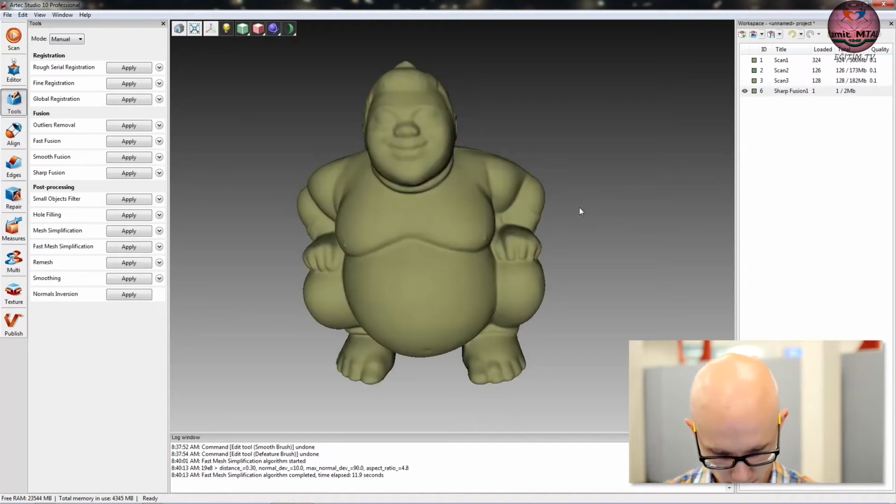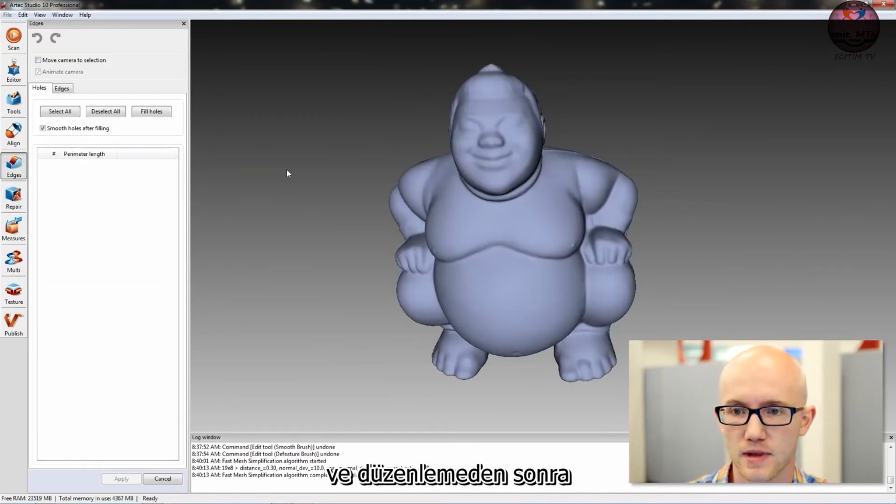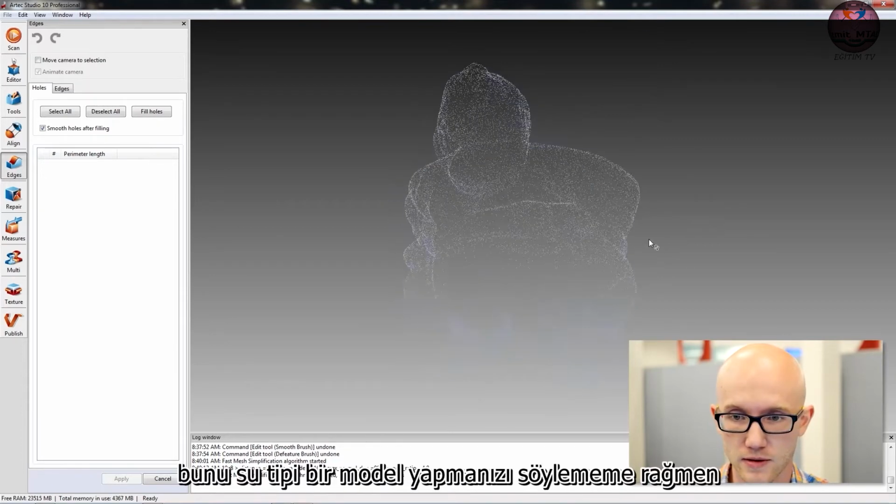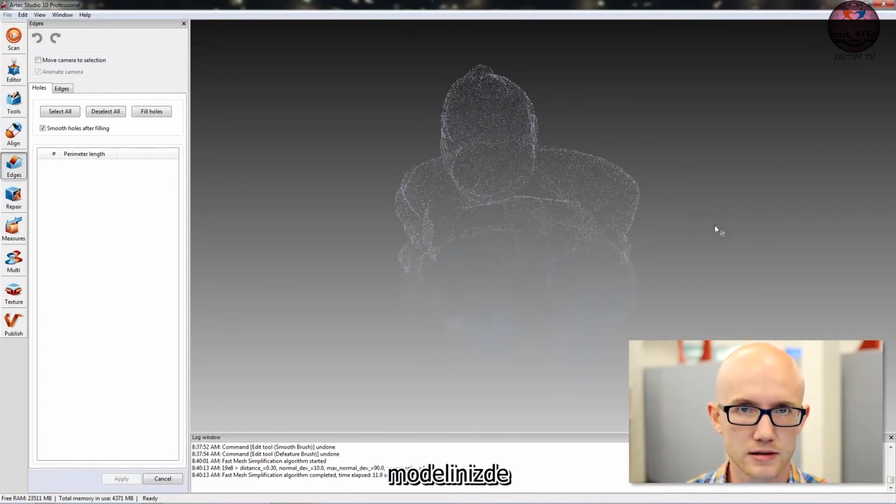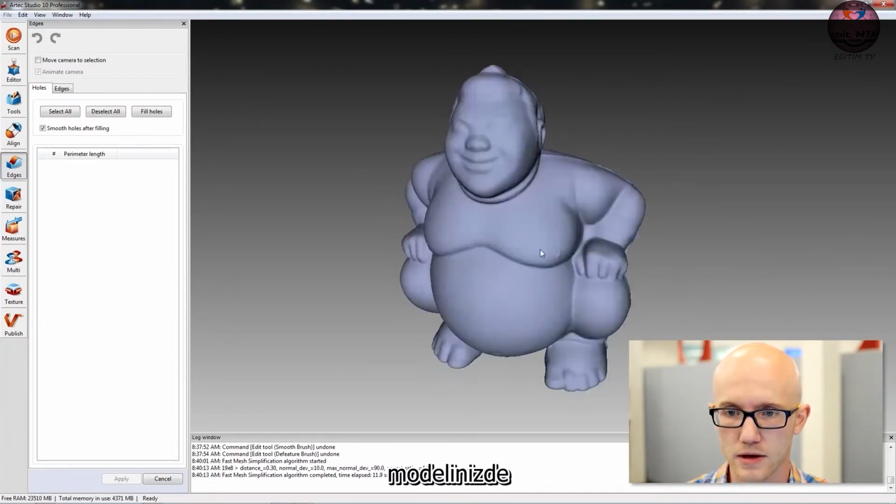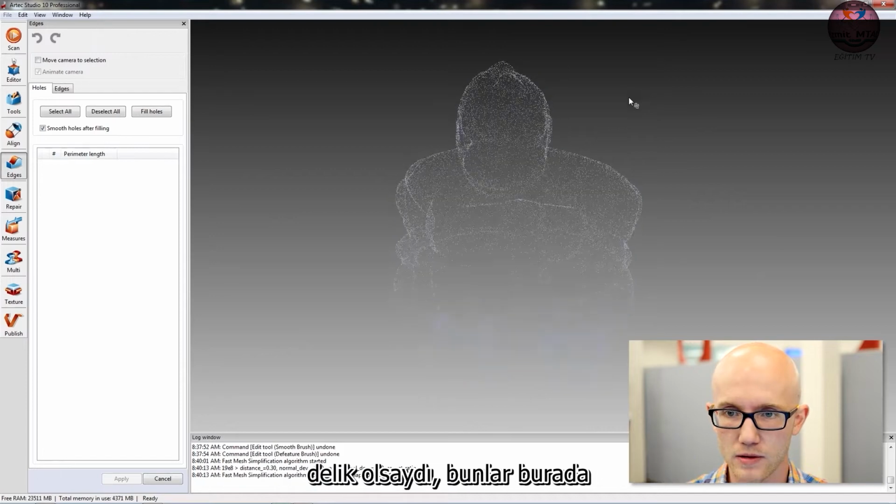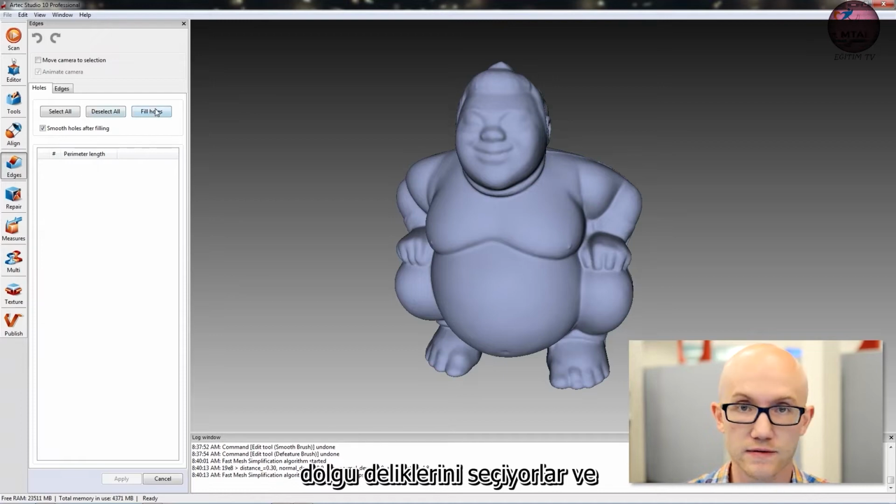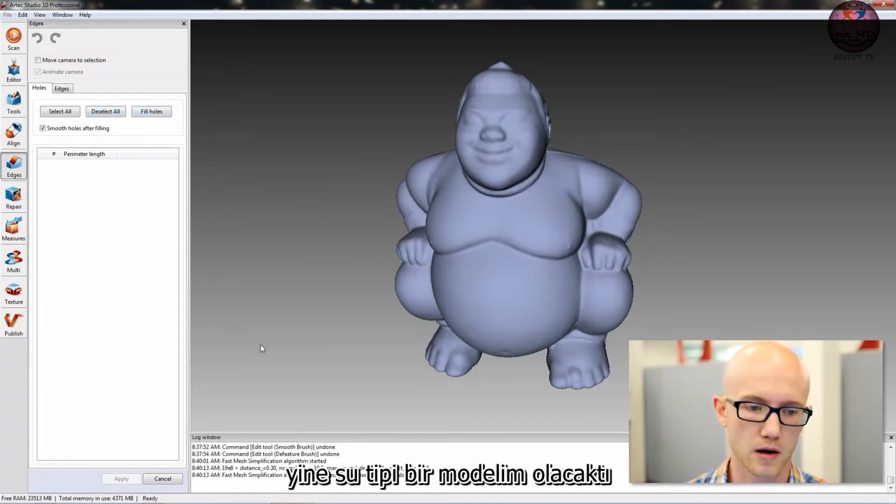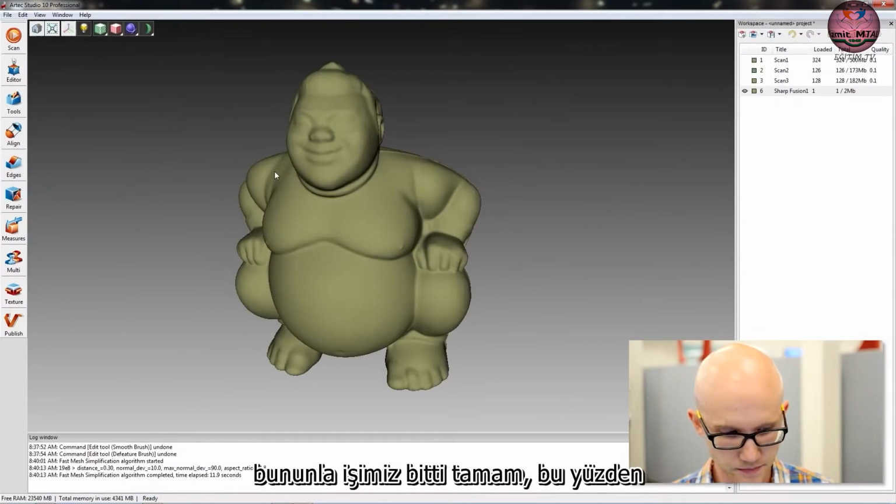Okay, let's go back. Step 11, before you apply texture, you come over here to your Edges tab. Even though I told this to make a watertight model during Fusion, after you edit the model, there could be some holes and imperfections in your Fusion that were created during your editing process. If there were any holes here, they would show up here in this window on the left-hand side. I could select them, choose Fill Holes, and I would again have a watertight model. But there aren't any holes here, so I'm going to click Cancel, and we're done with that one.